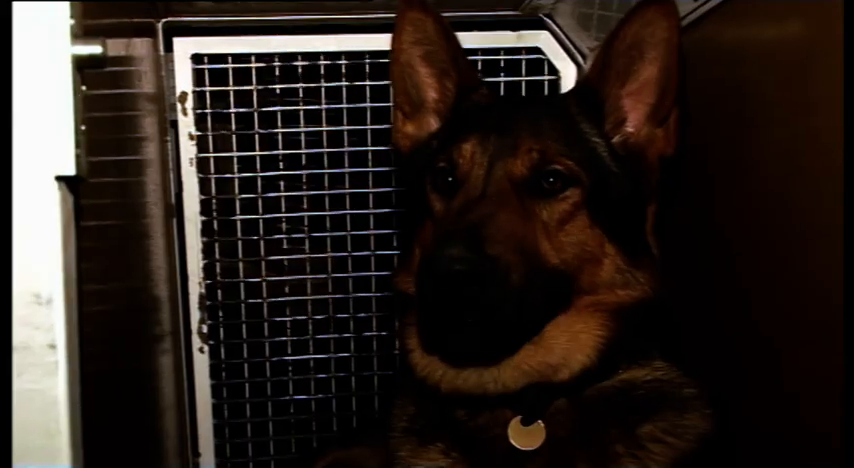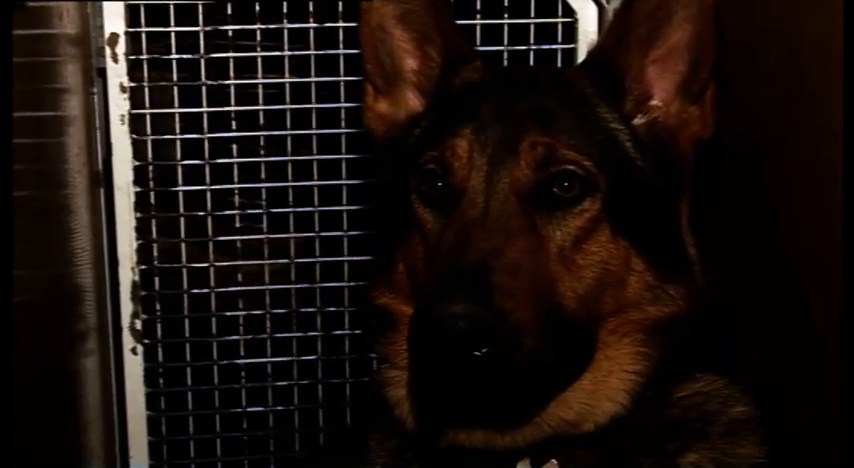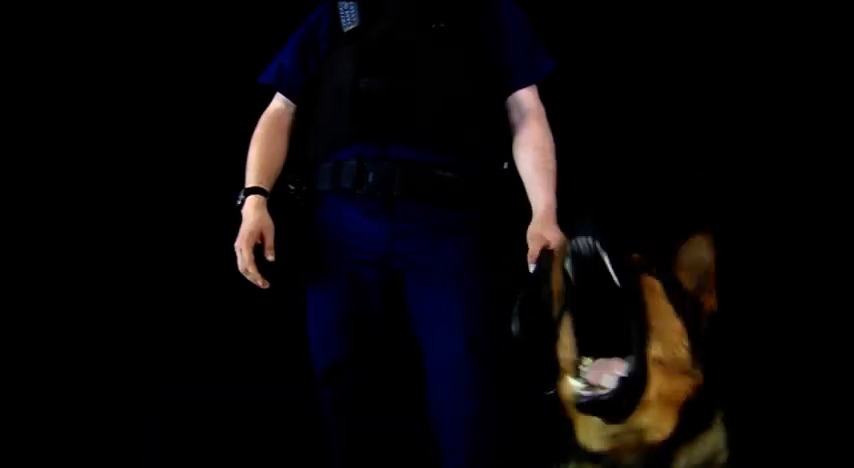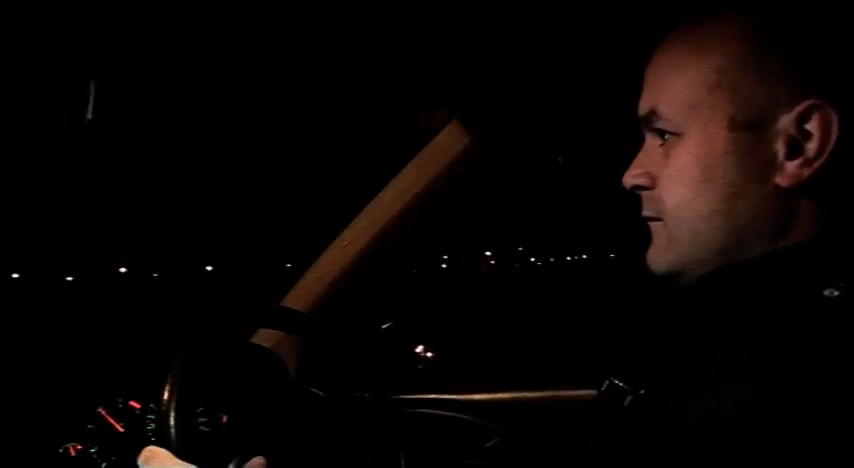A mile and a half away, another dog squad team is being sent to deal with a 999 call. Zinzan and his handler PC Revel. Zinzan is a 2-year-old German Shepherd. He and Revel have been partners for a year. The caller says a car has crashed. It could be stolen. QK, just repeat the street the car's crashed in. 44 Central Avenue in Harrow.